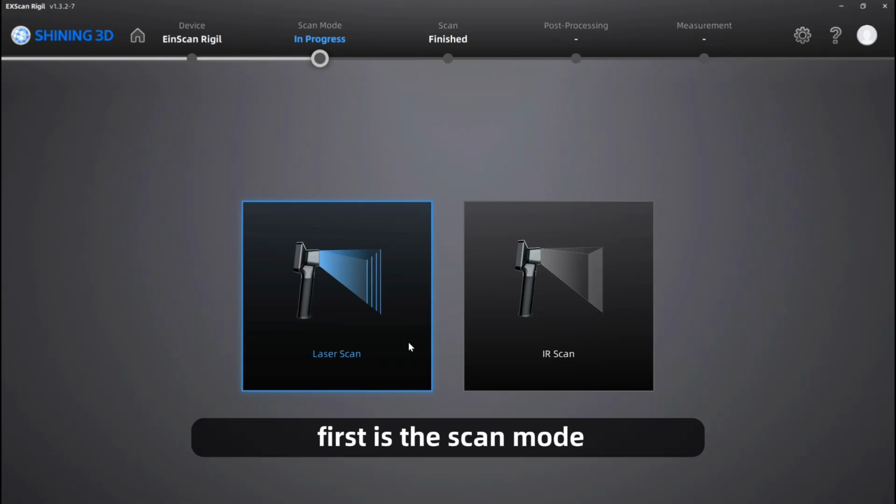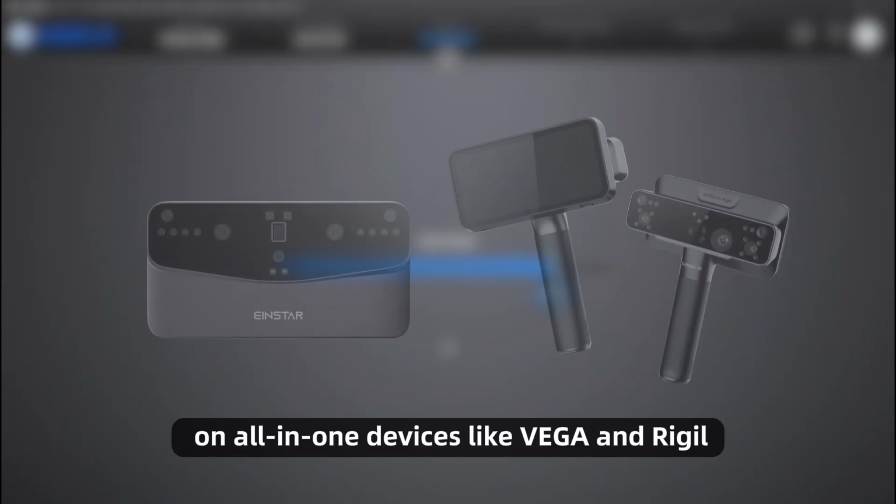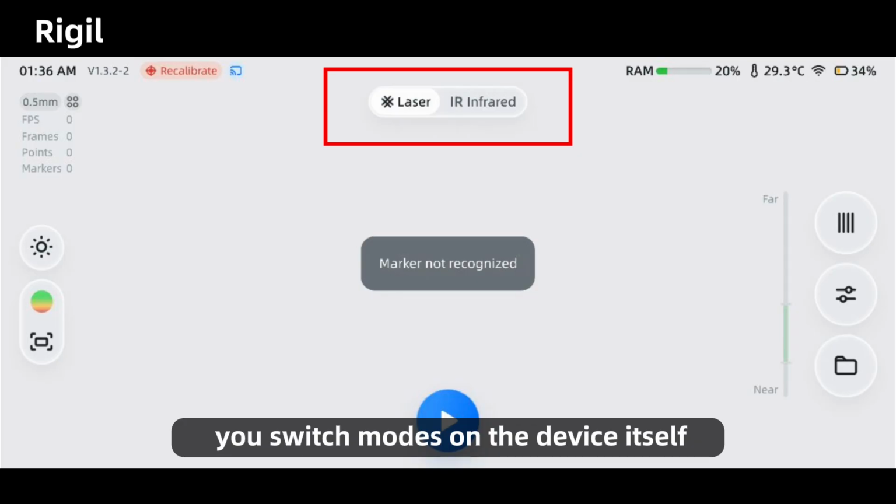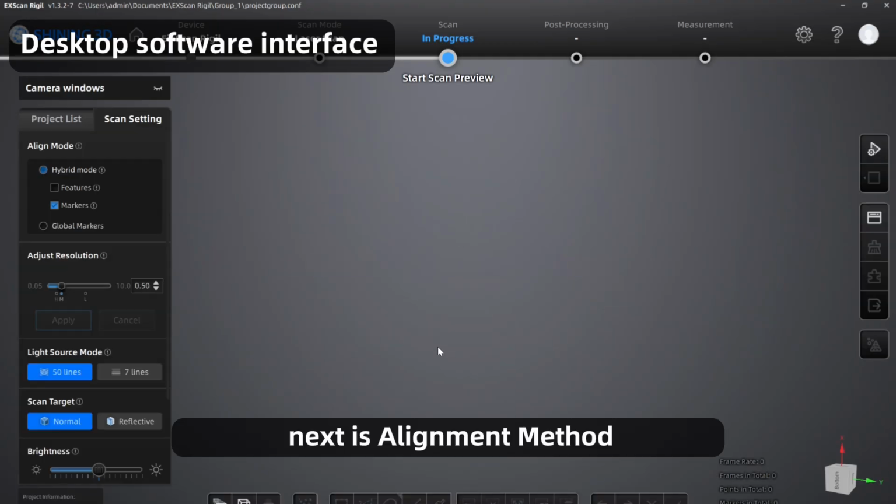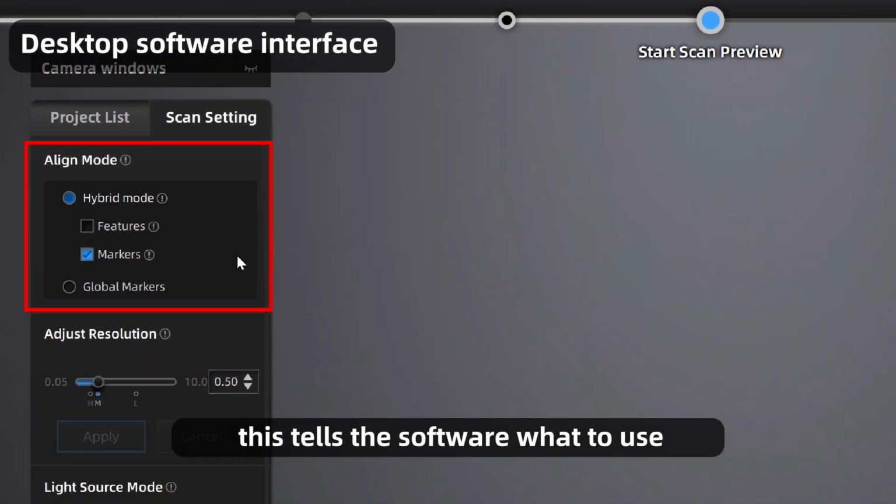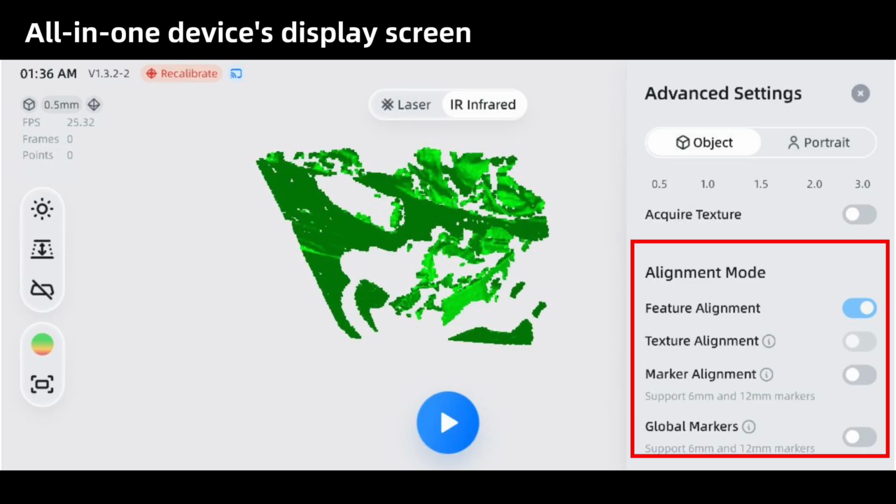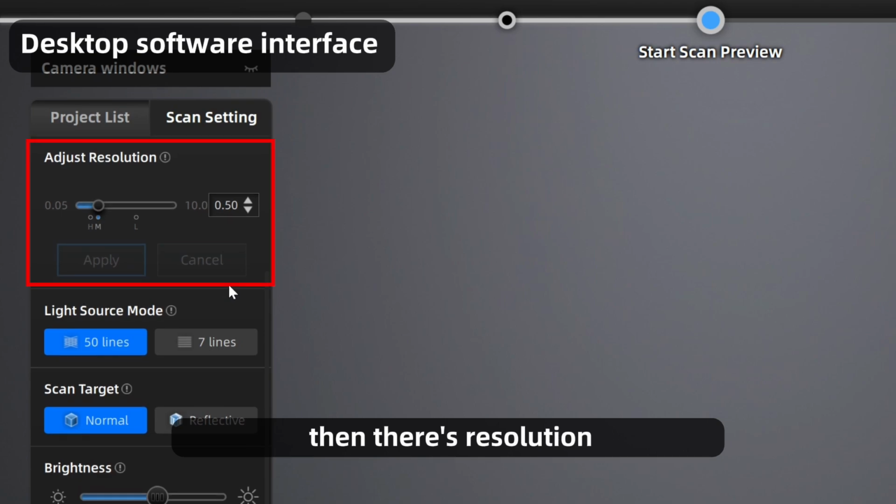First is the scan mode. In the software, you select this right after creating your project. On all-in-one devices like Vega and Rachel, you switch modes on the device itself. After powering on, you can just tap the mode selector at the top of the screen. Next is alignment method. This tells the software what to use to line up each frame of data: features, texture, or markers. Which one you pick depends a lot on what your part looks like, and we'll get into that in the advanced tutorial.